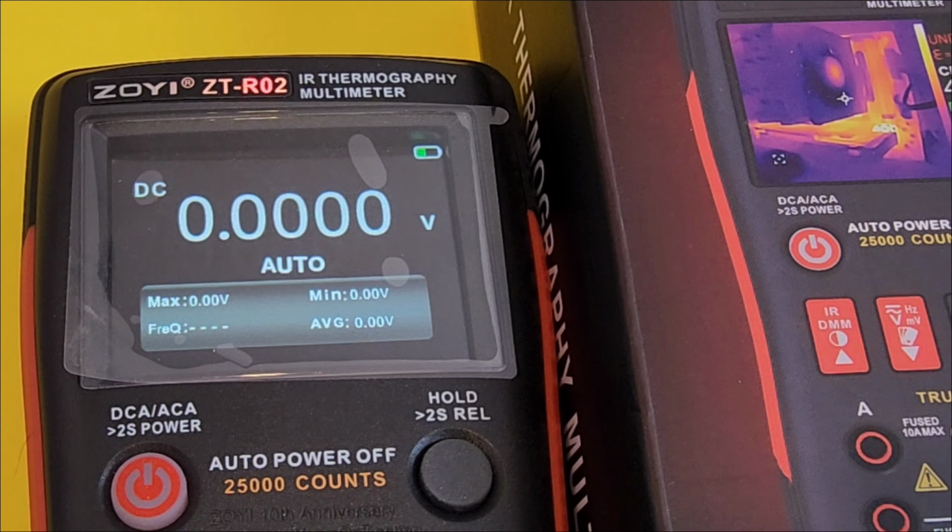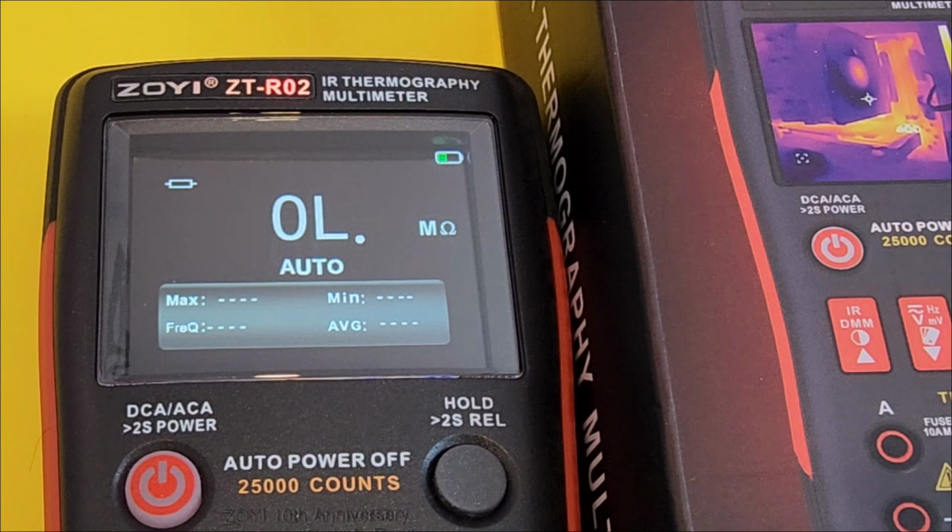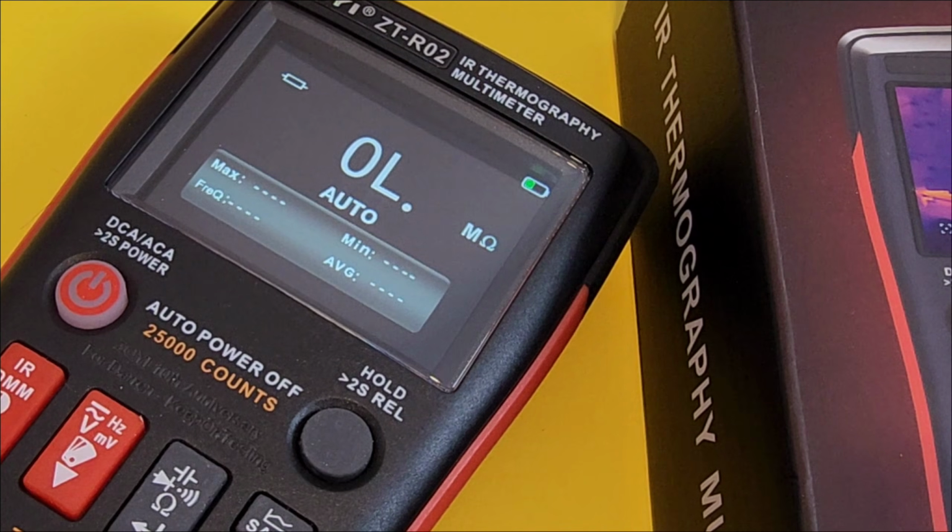And look at this. Look at this. 2-in-1 ZT-R02 thermal imaging camera and multimeter all in one. Let's start off by just removing that display. Oh, much nicer. Wow, check it out. So here we are in the multimeter mode. And we're going to take a really good close look.